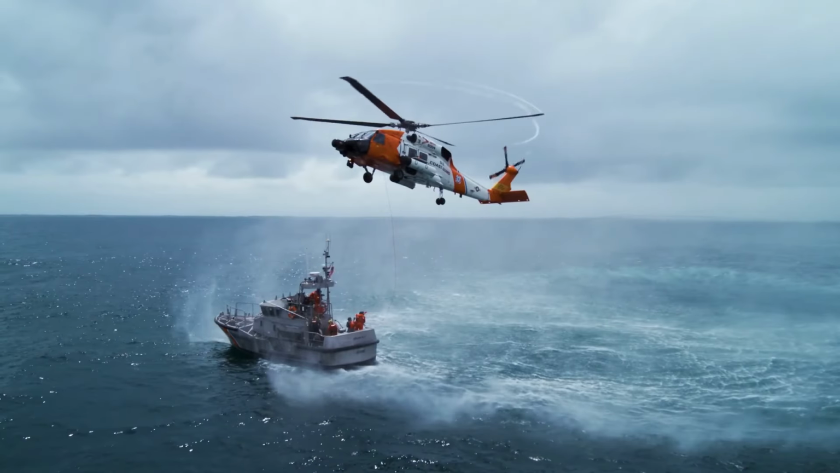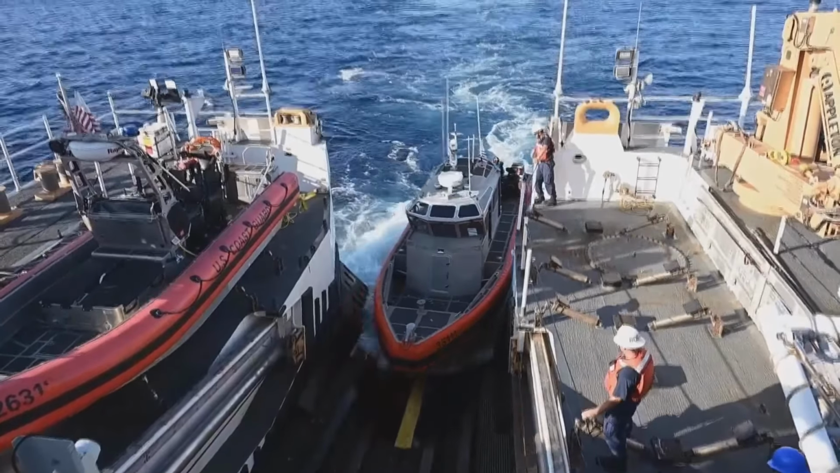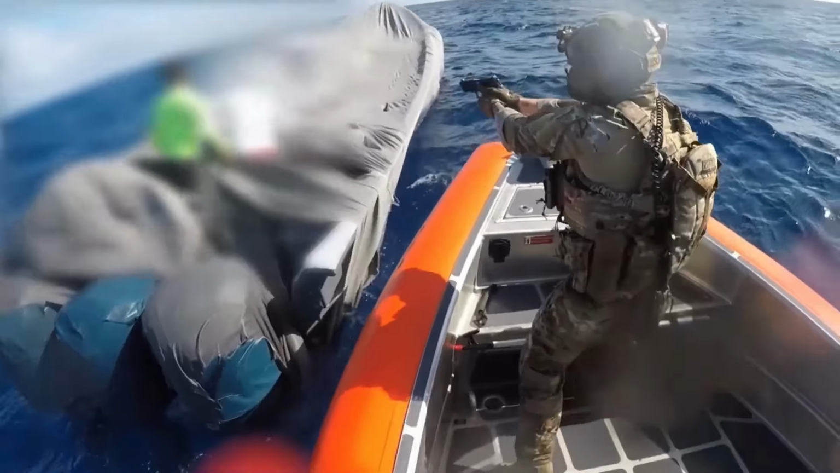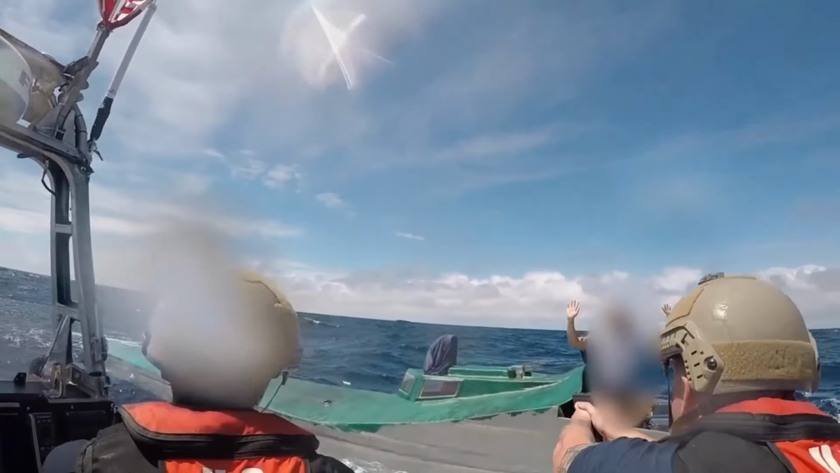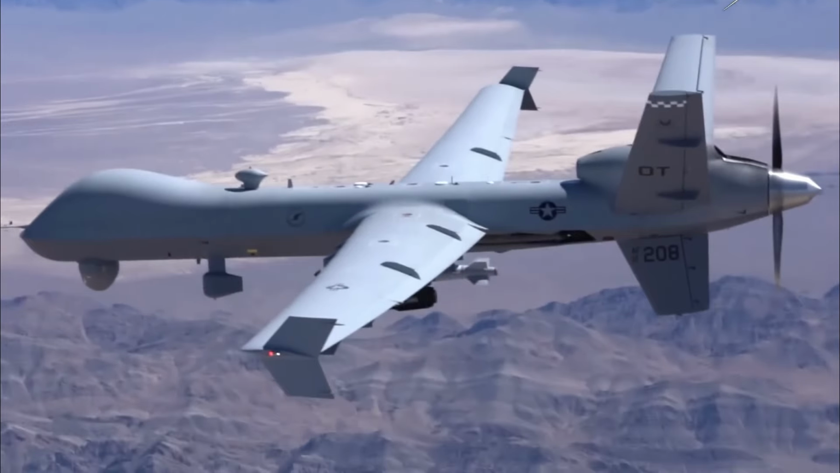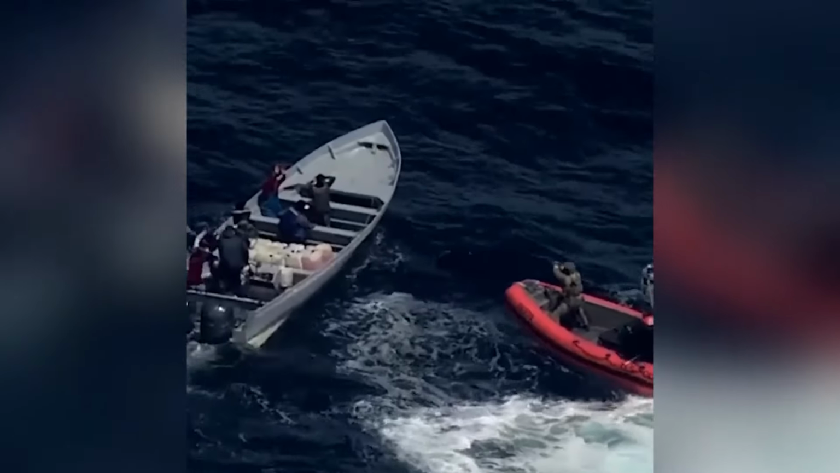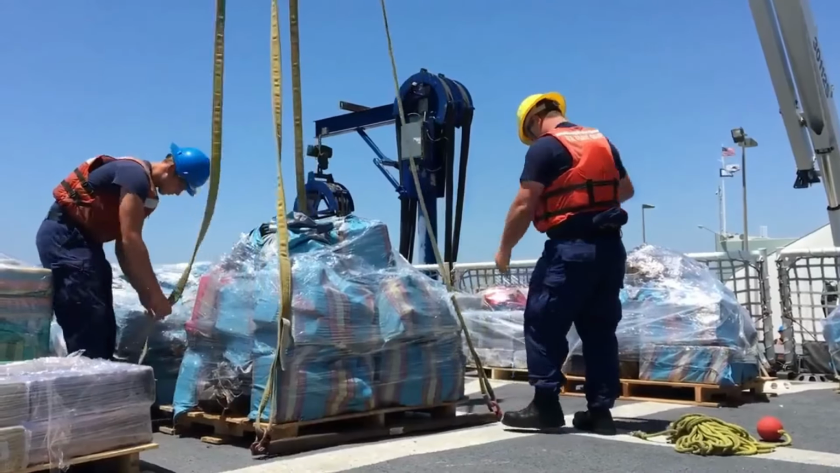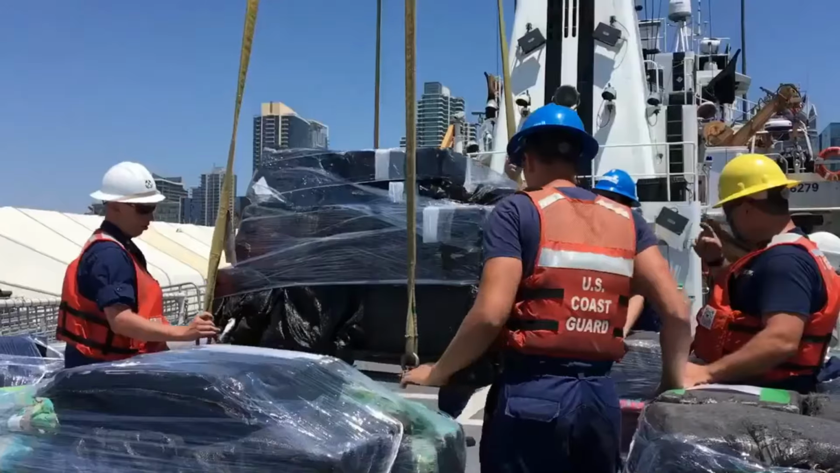Blue lights cut across the sea. A boarding team launches. RHIB slicing water like a blade. Shouts, hands up, cuffs on. Evidence floats behind them, bright shapes bobbing in black water. The drone stays overhead, recording everything. Mission secure. Millions in narcotics, gone. Smugglers, detained. Ocean, quiet again.